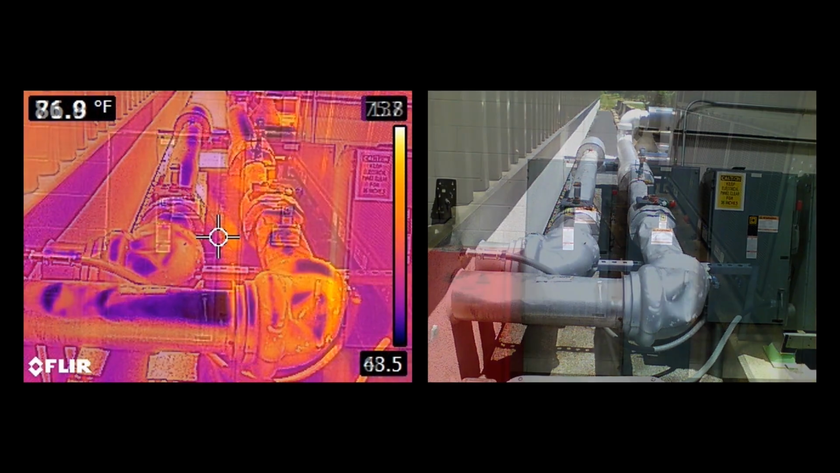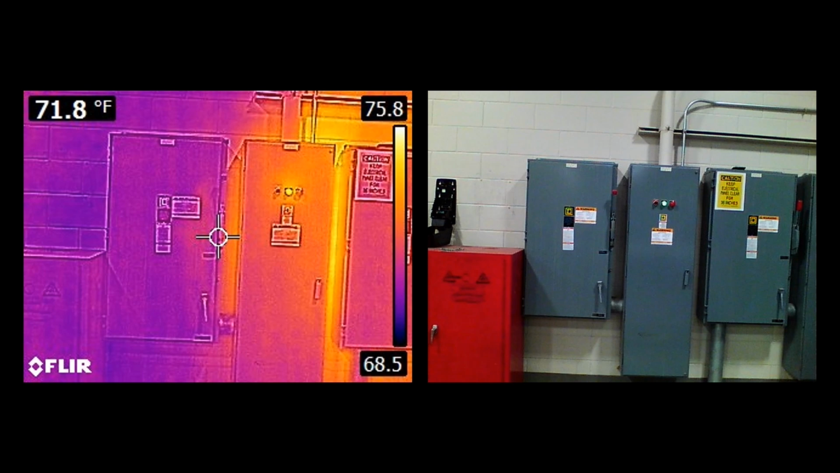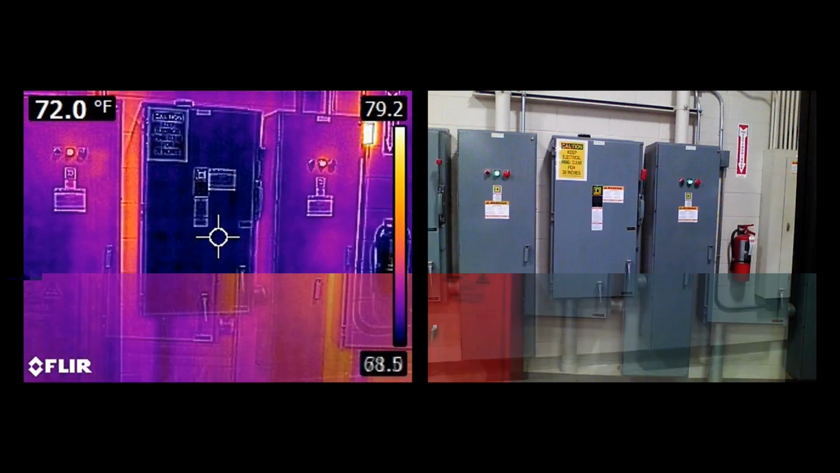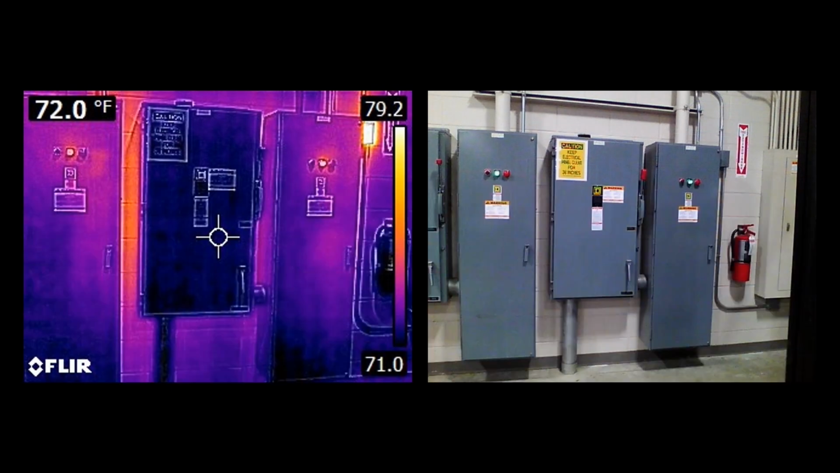Now, looking inside the building at the distribution center coming in, we find that the temperature is pretty close to ambient, so we don't really see any hot spots in this photo. However, as we back away and take a shot of the right-hand side of the distribution center, we see a hot spot shown up here in the upper right corner next to the breaker box.